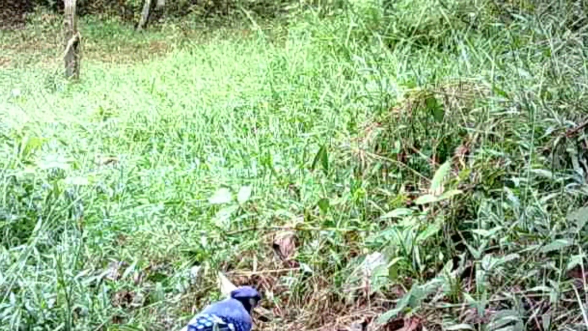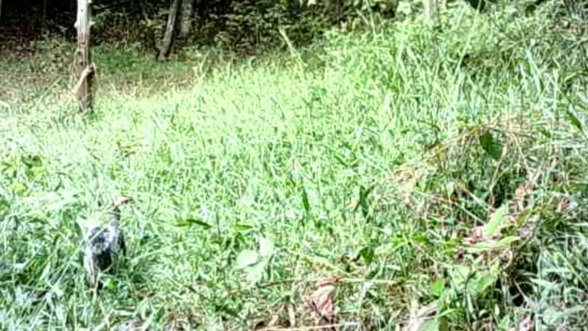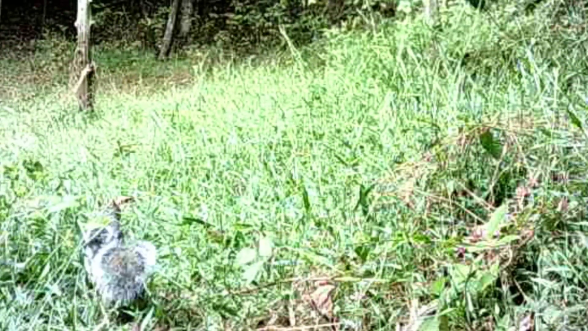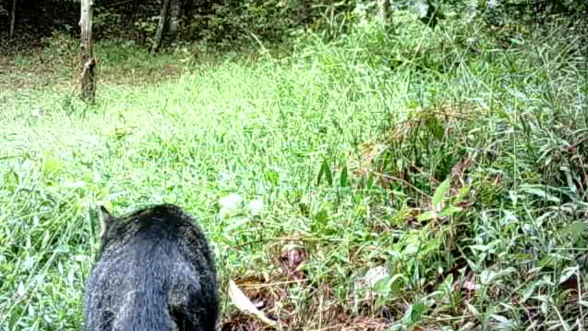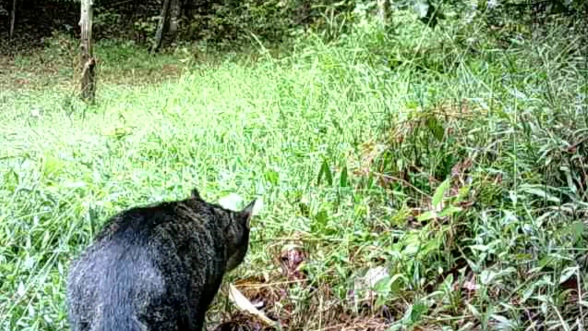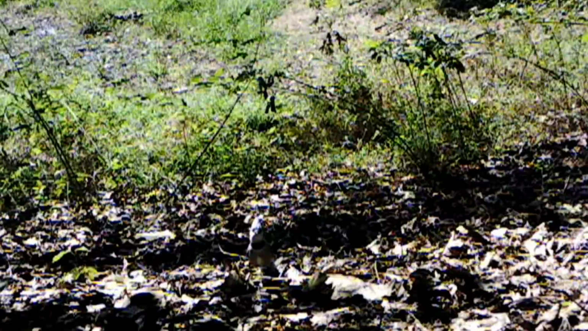Down at the pond, here's a little blue jay picking around in front of the camera. The weeds are going away. You can see them. They're just about gone. And there's two little squirrels enjoying the pond. But guess what's watching them? It looks like Tiger, but I can't be sure at the back end of it. He's watching them birds and squirrels.